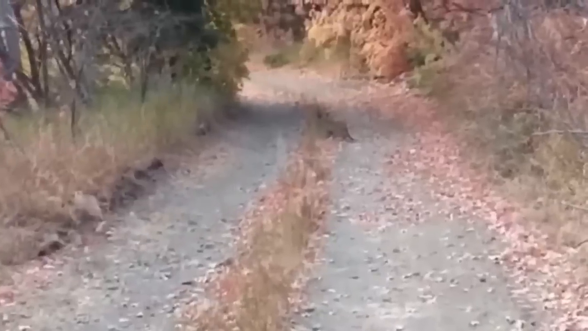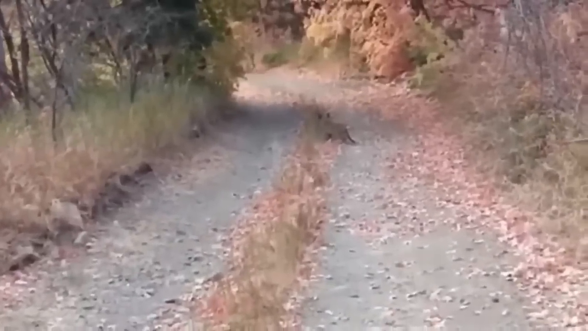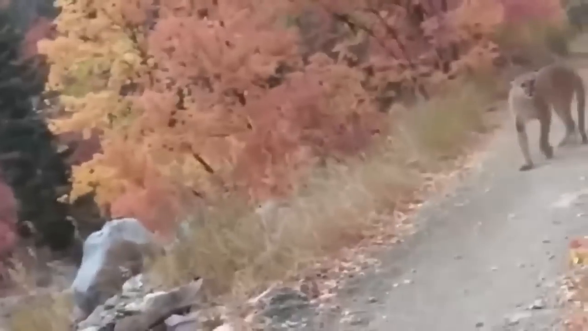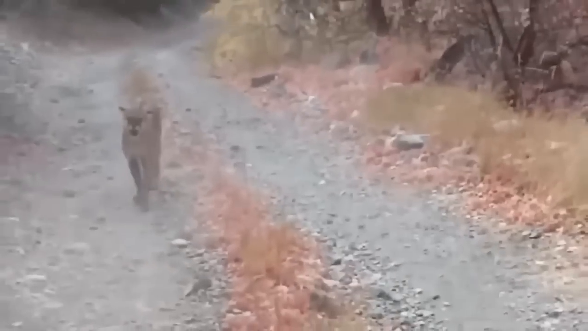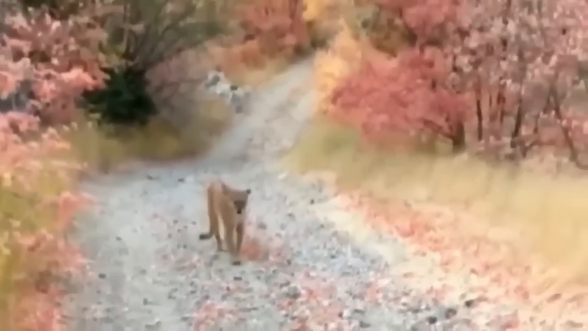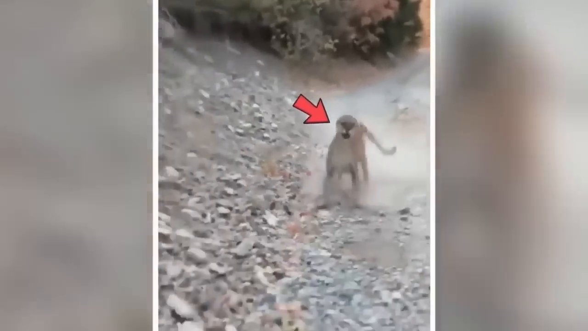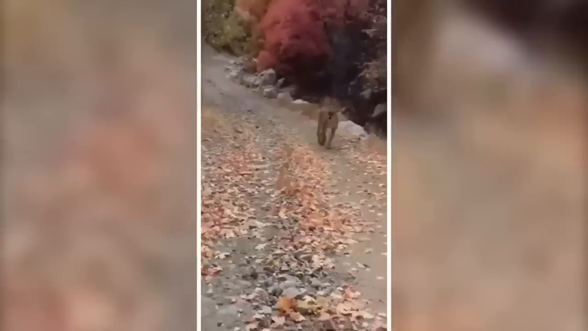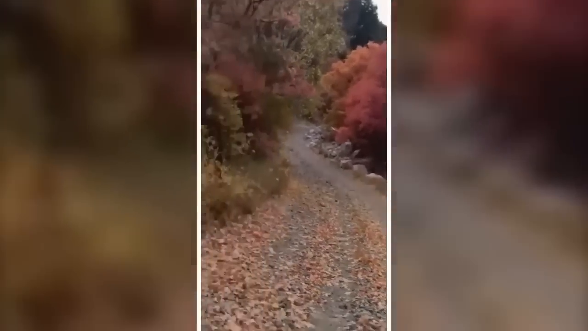This guy was out in the wilderness filming a video, just minding his own business, when all of a sudden, he sees something bolting towards him like a bat out of hell. And guess what? It's a freaking mountain lion! Yeah, you heard me right. This guy is staring down a big, wild apex predator. But you know what's even crazier? He manages to narrowly escape like a boss. This dude had a seriously close call. Yikes, dude. But he lives to tell the tale, and we're all glad he made it out in one piece.